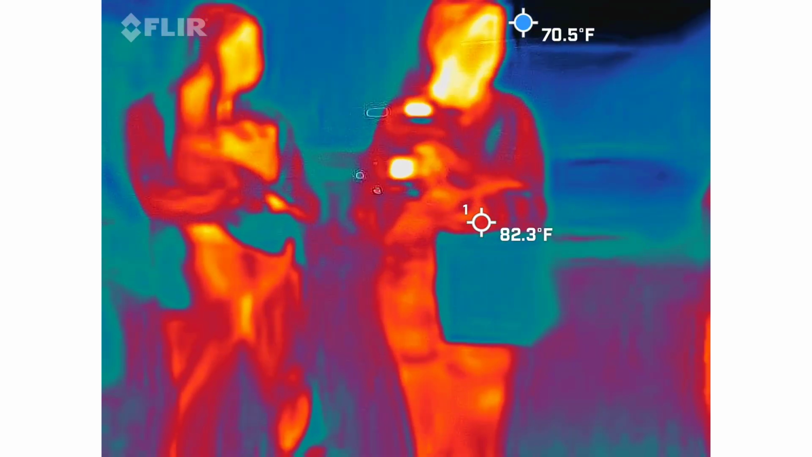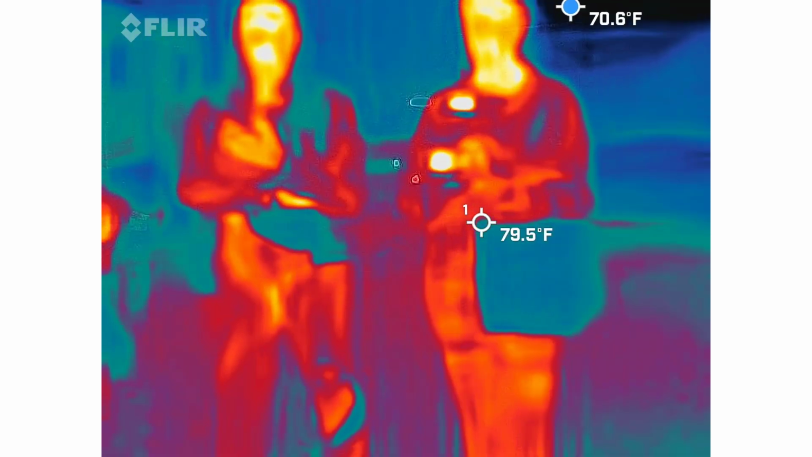There are people going to their car right now, so again, with the cameras, I think we're doing okay. But again, that's the kind of mentality I'm looking for.